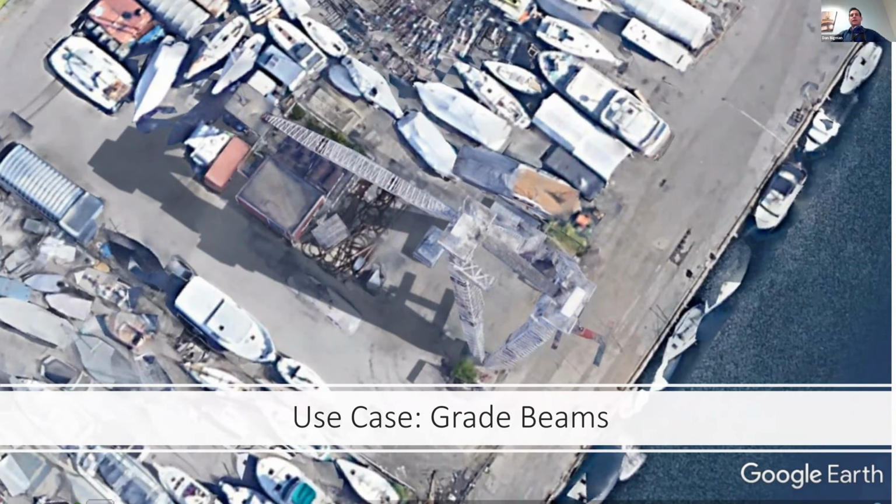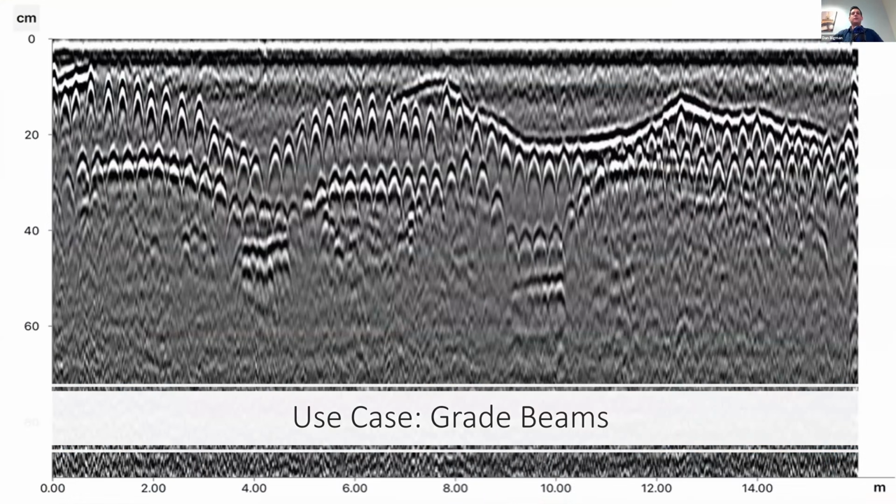So here's one of the profiles from that particular project. And what you can see is obviously there's multiple layers of reinforcements. They're going in multiple directions, but it's very obvious where the grade beams are. And so here are the grade beams.